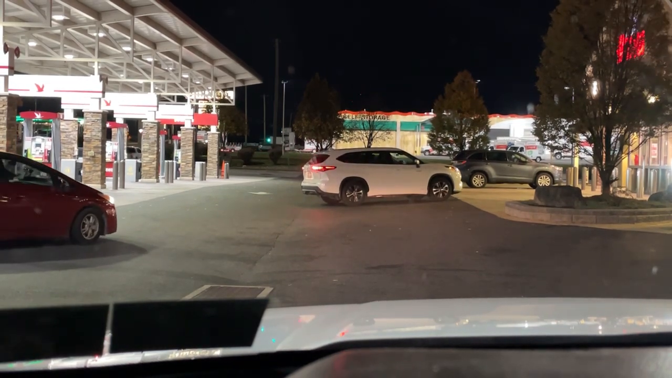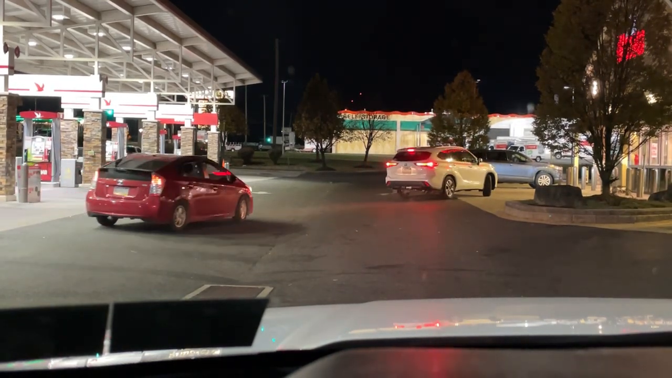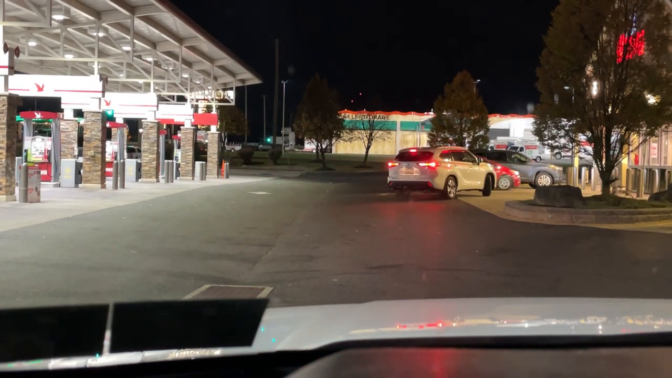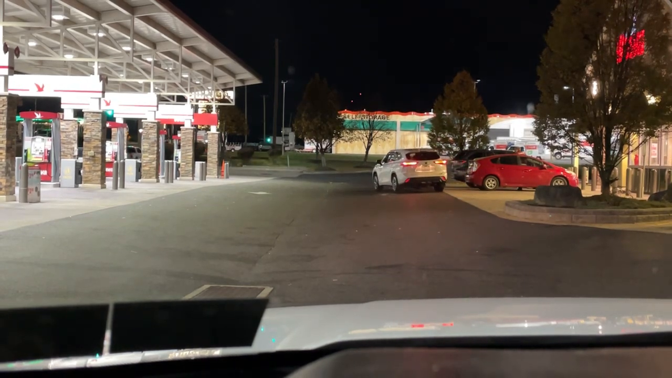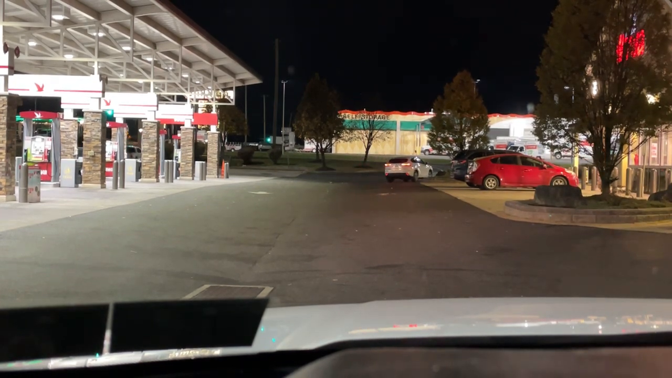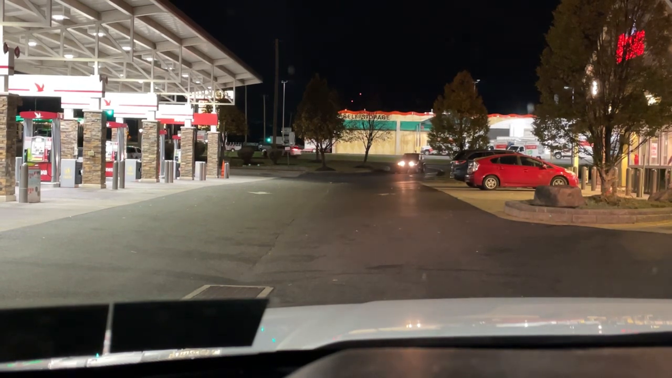What the hell are we honking the horn for? Seriously? Like that person could not wait? Are we serious, guys? You see the red car? Is that the rudest thing you ever freaking seen? What a moron. That guy needs to be told about that. I would have stopped. I would have got out of the car. That was the rudest freaking thing I've ever seen.